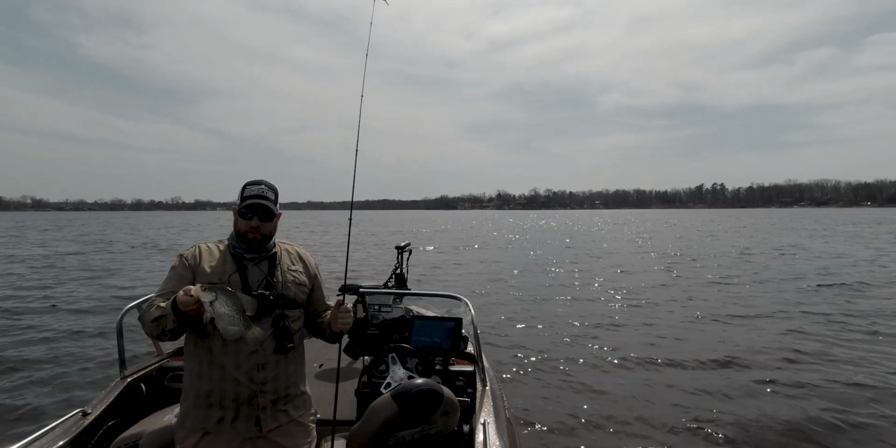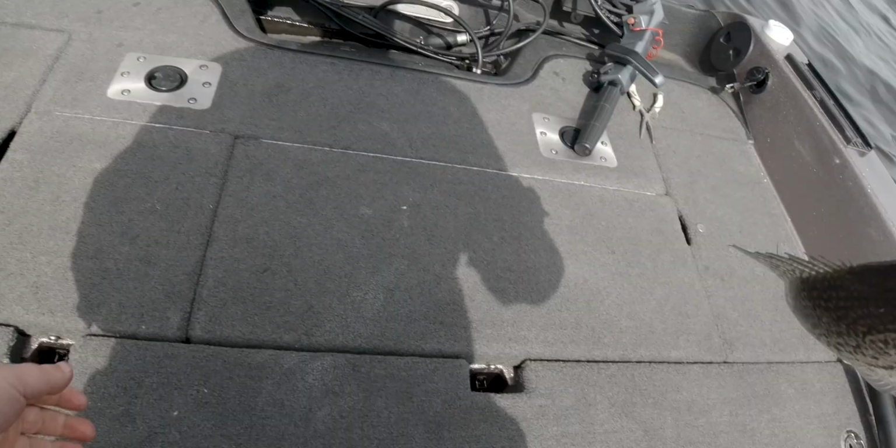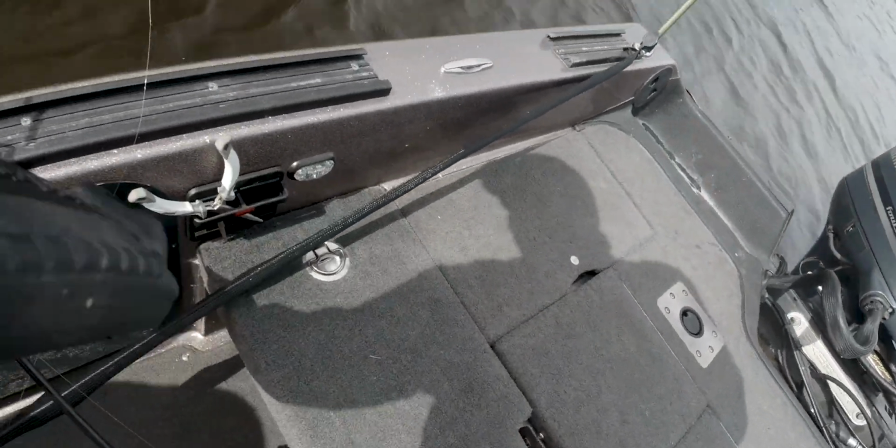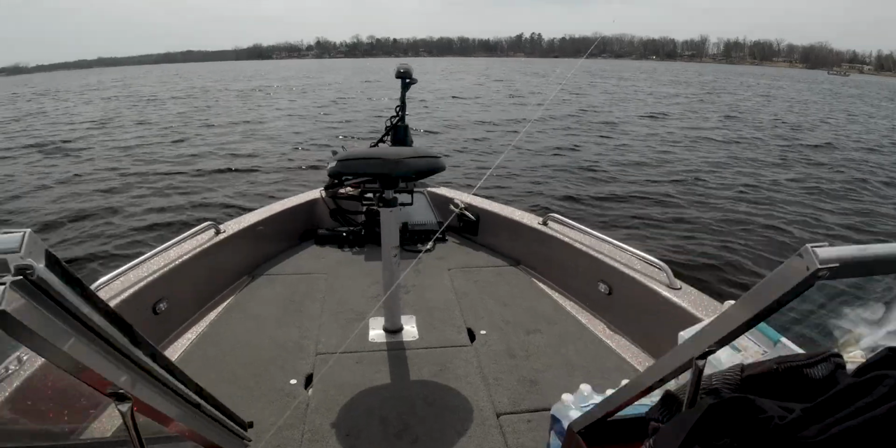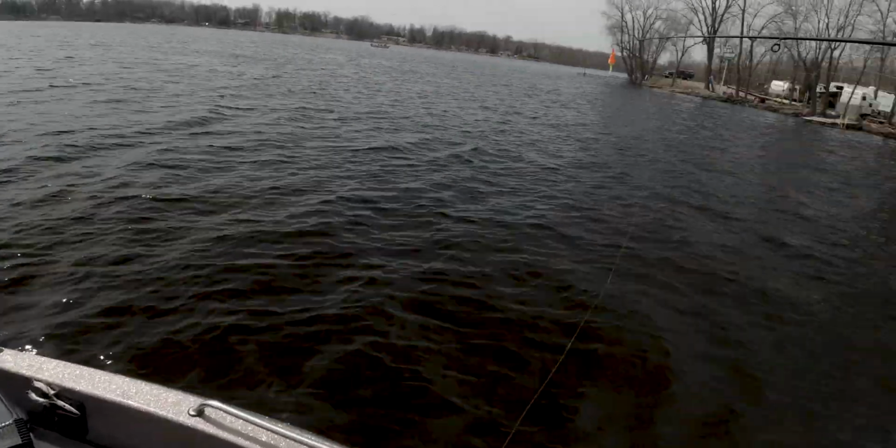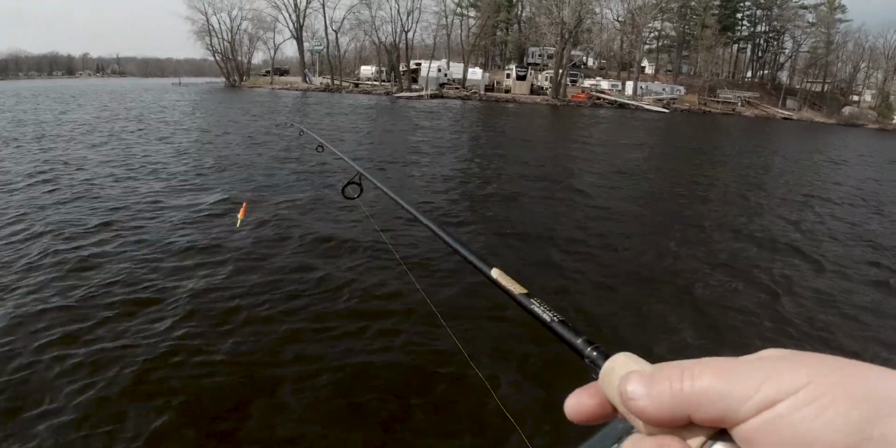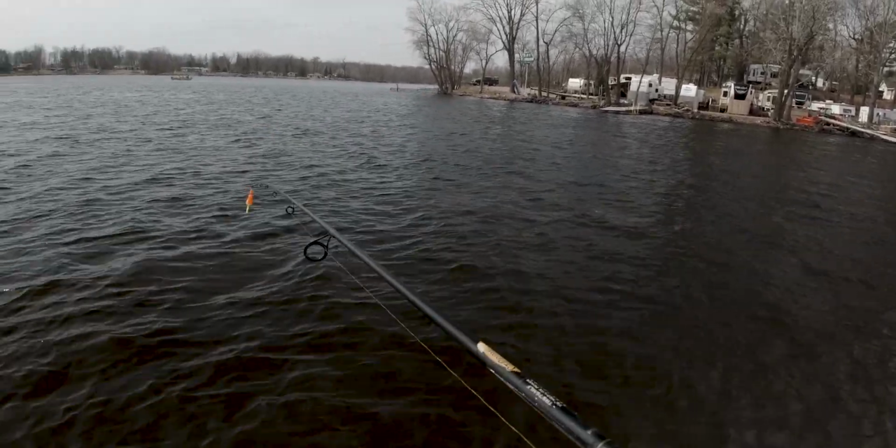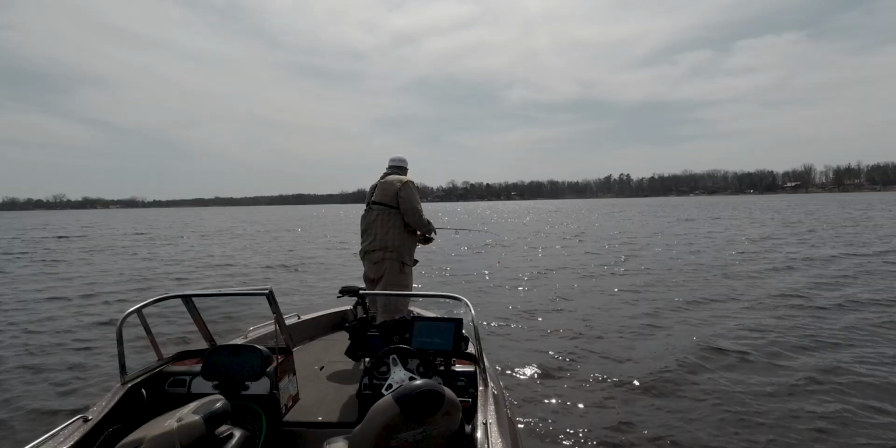You can do this across any lake in Minnesota this time of year. Start deep and just look shallow, and they should be schooled up. Just like that. They should be super, super thick. You can do this same pattern on any lake this time of year. And it is a blast. It's a great way to get in the water, launch the boat.